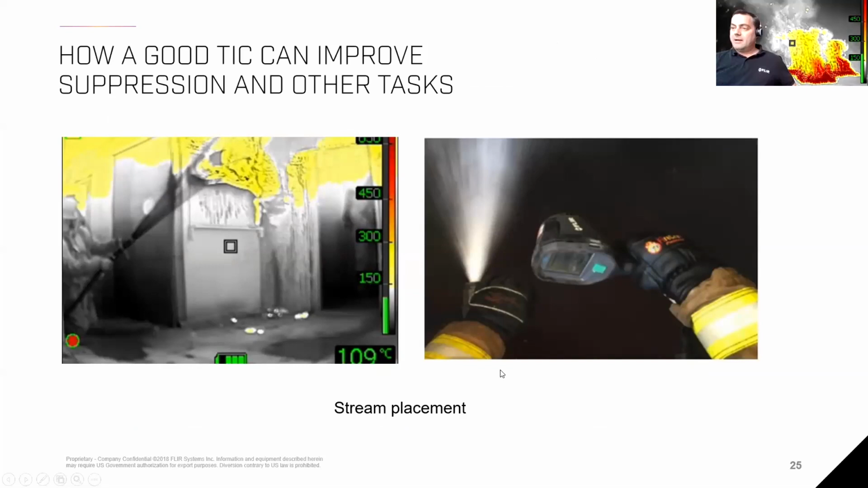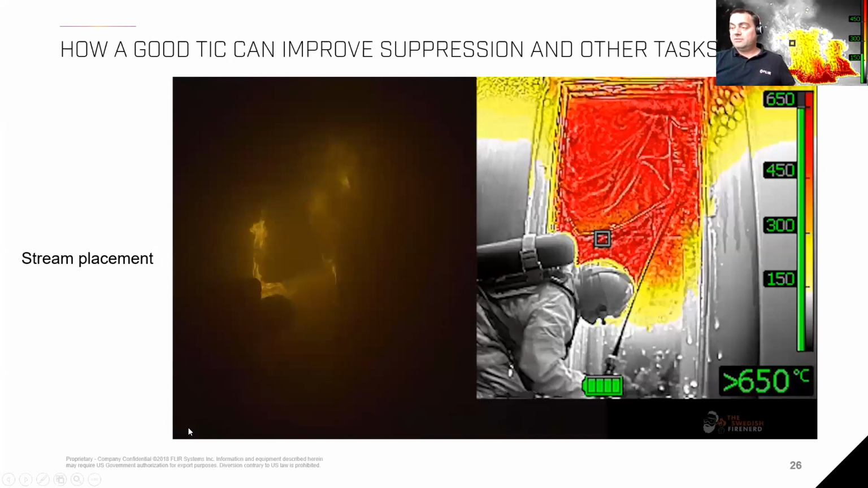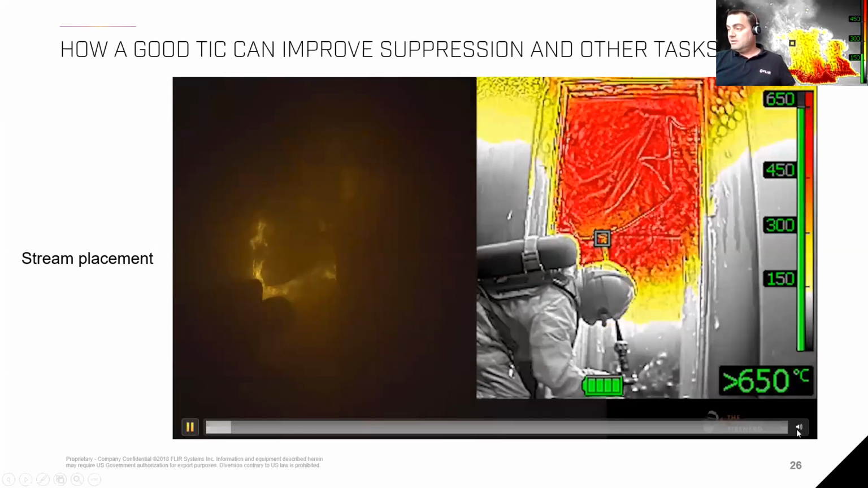Okay, another topic we would like to touch on today is how a good TIC can improve suppression and other tasks. We discussed that yesterday as well with stream placement. The TIC can really help us in fighting the fire and making qualified decisions on where to place the stream and where to approach the fire, right? So we have another video here.